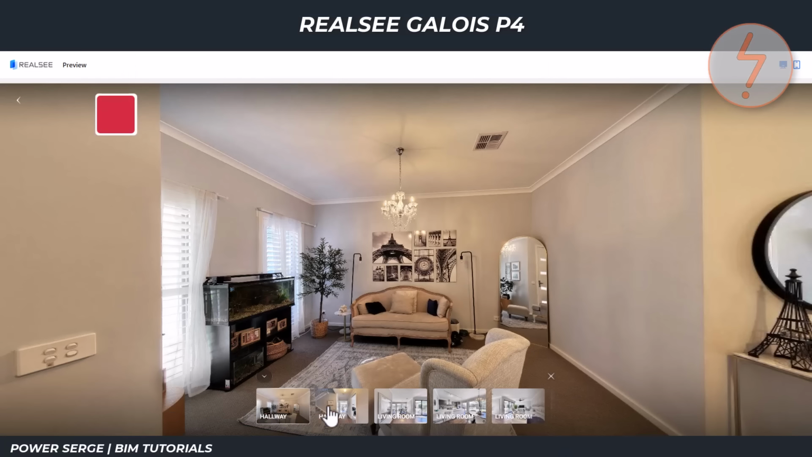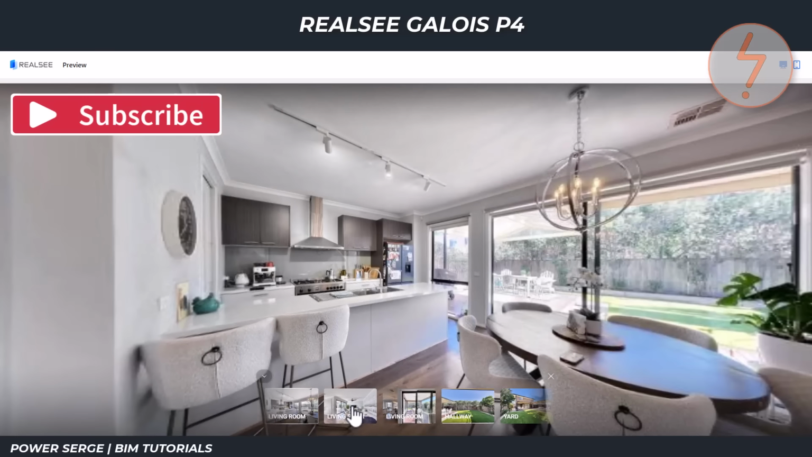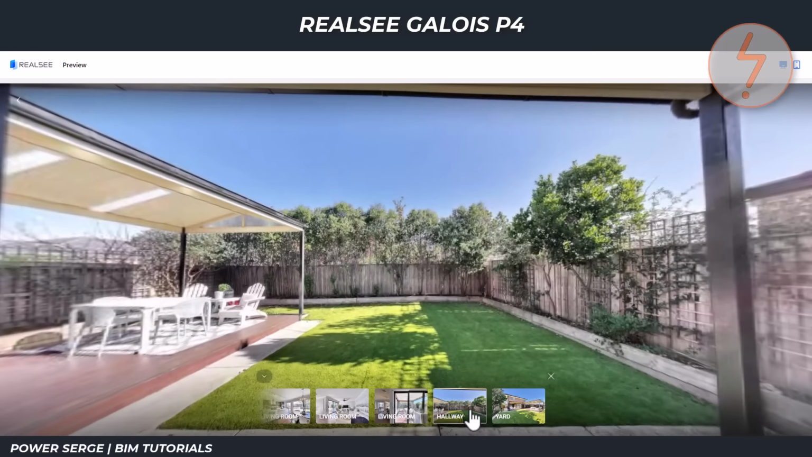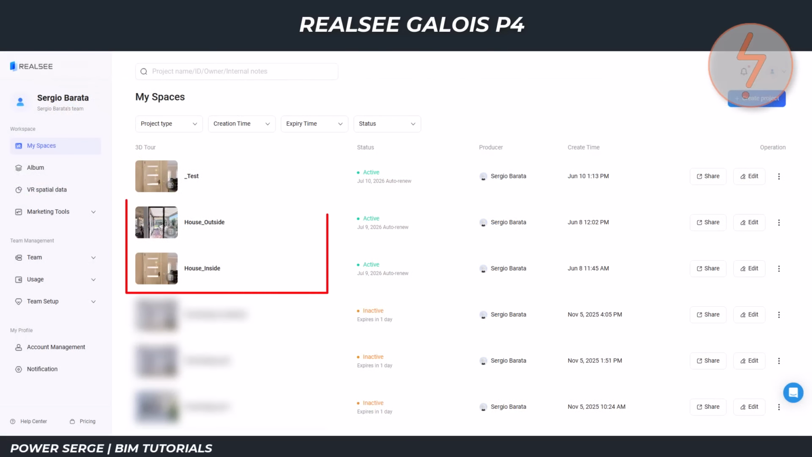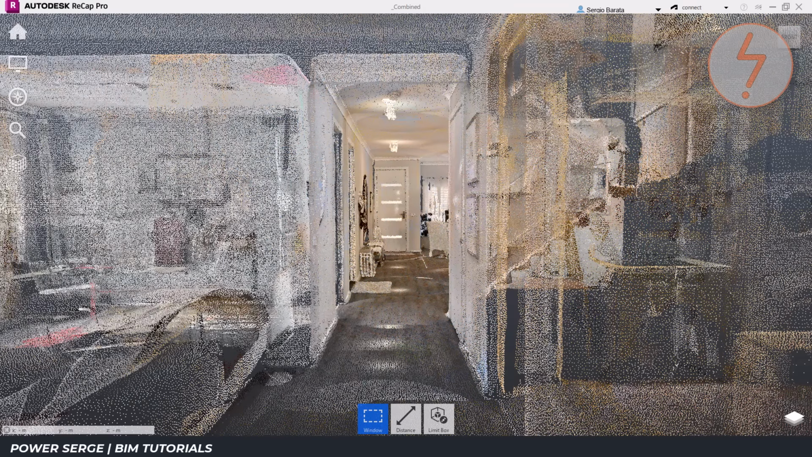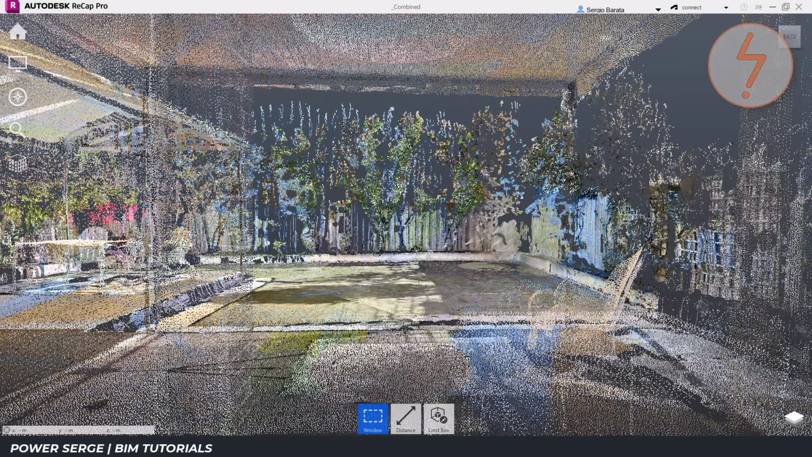For this test, I scanned my house using the Realsee P4. The capture includes both interior and exterior spaces, along with a mix of bright sunlight, deep shadow, and detailed architectural elements. The interior and exterior were captured separately before being merged into a single project for evaluation. Throughout this video, I'll be looking at visual clarity, detail extraction, accuracy, AI-generated floor plans, and how the resulting data performs inside ReCap and Revit.